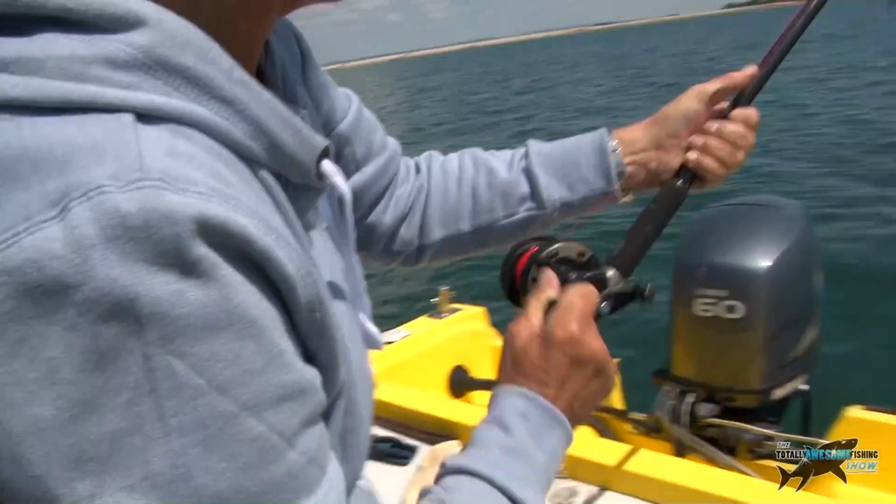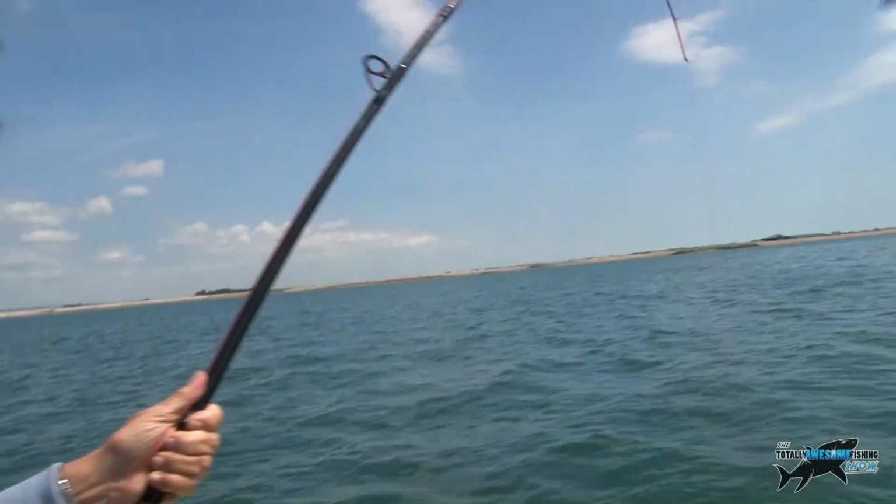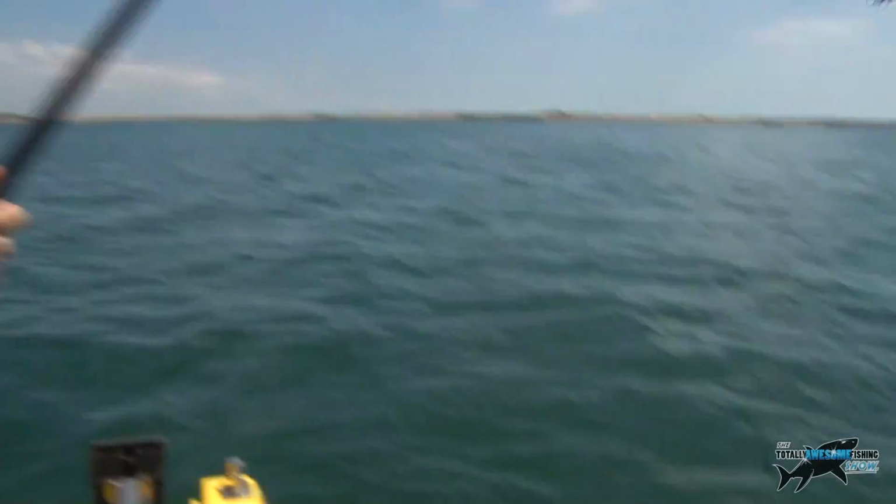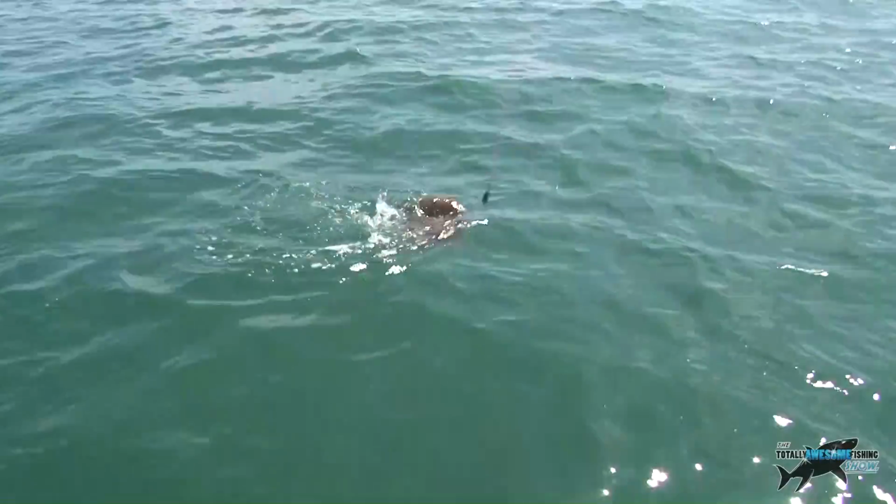What am I looking at here? Probably a smooth hound. Wow. It's on that lucky rod. Oh, yeah. Here we go. Is it a smooth hound? No, it's another one of those. No, it's a different one. It's a thornback. Thornback. That's a thornback. Thornback, yeah.